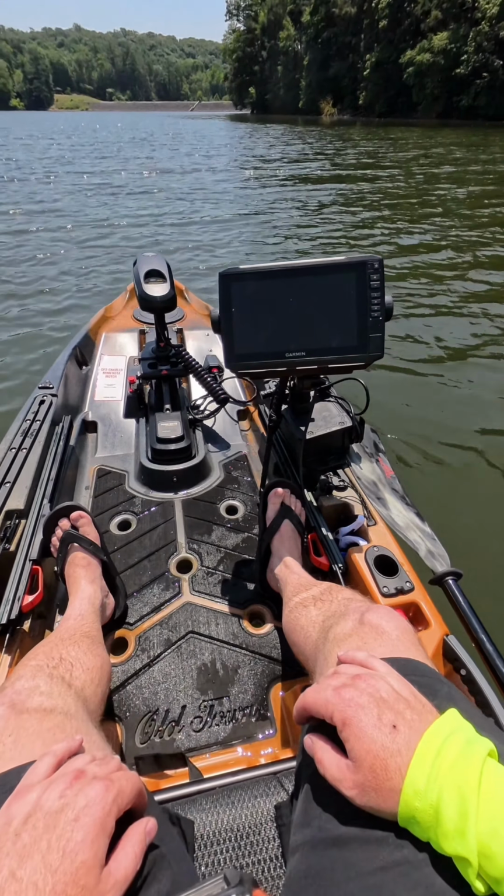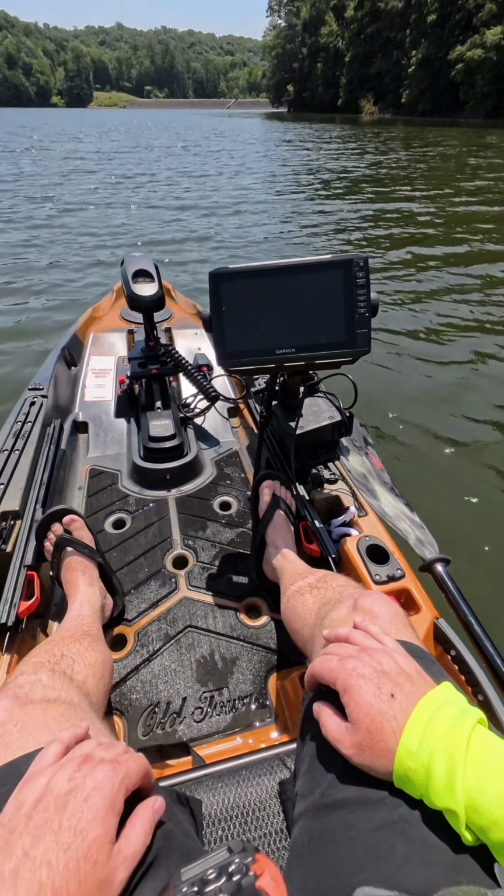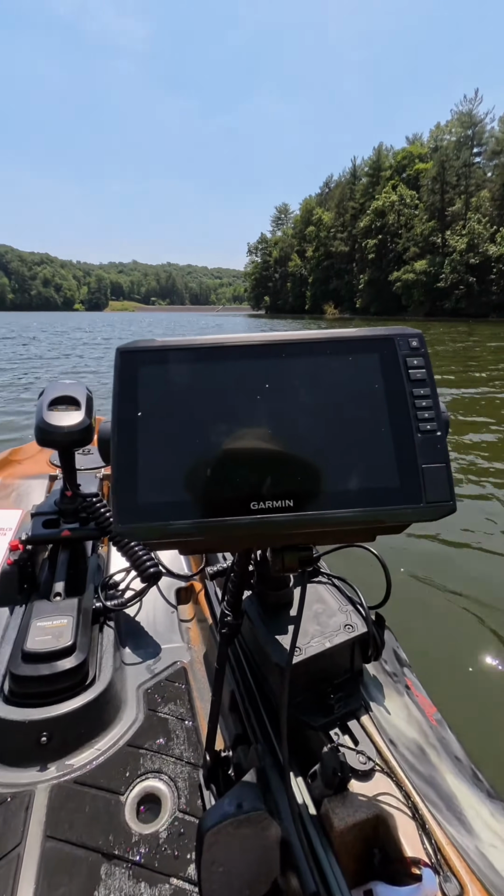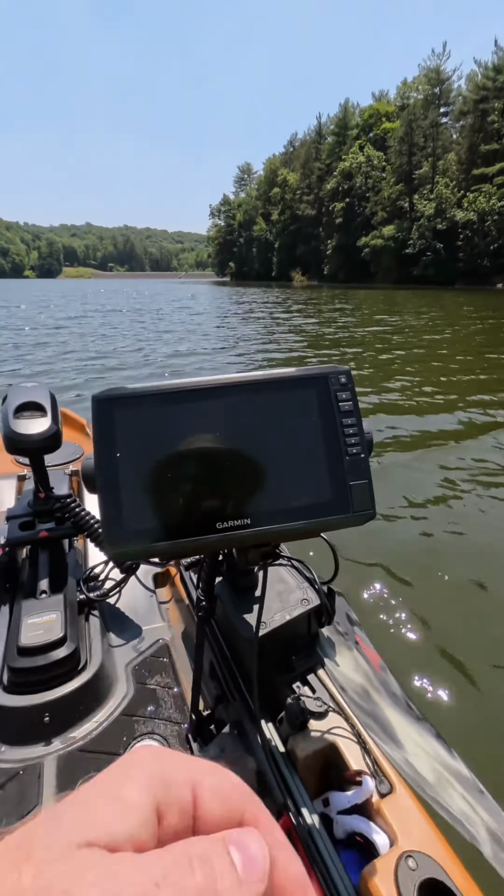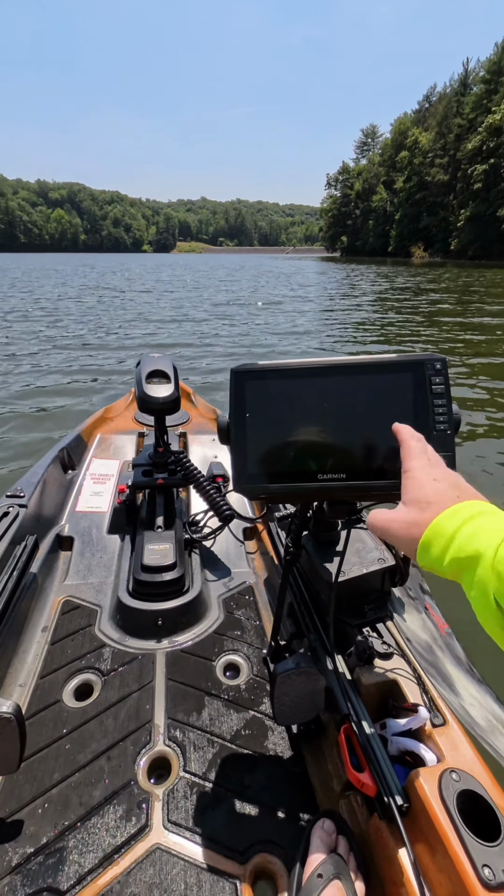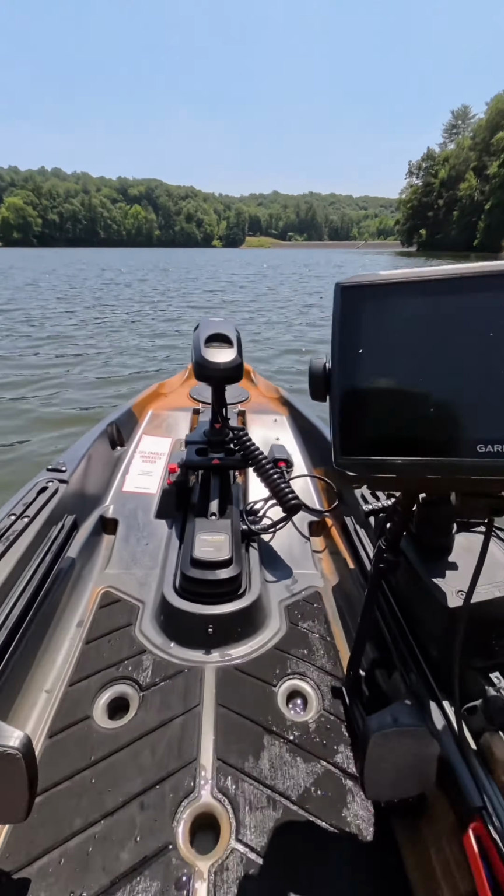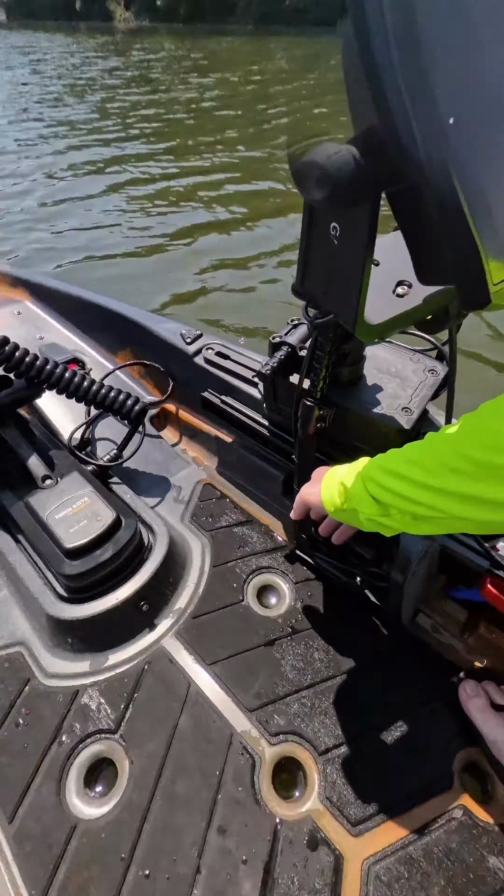Today I'm out on my Old Town Sportsman Autopilot 120 and I'm going to be showing the side mount here with the transducer mount with the Garmin UHD. Now, this is not the UHD2, it's just a regular UHD. So I'm going to go ahead and deploy the transducer and I'm going to turn it on.